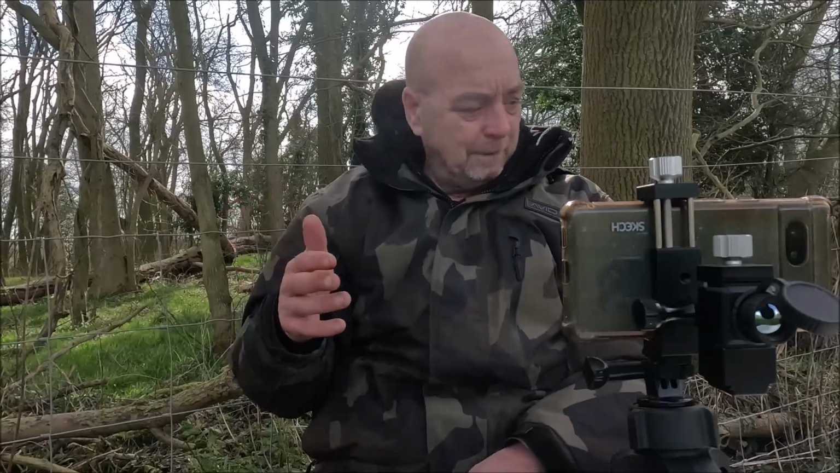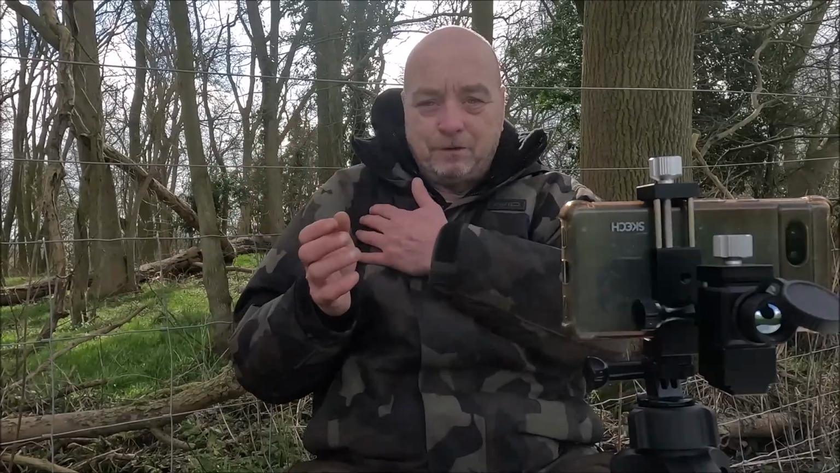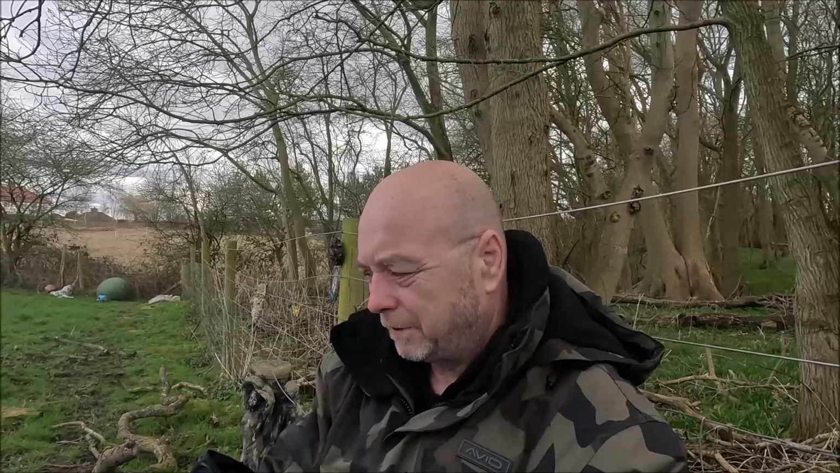I'll have my seat, I'll be sat down, with my trigger sticks and the gun in my shoulder. The trigger sticks hold the gun, it just sits there, so I can just sit watching the screen. As soon as something appears, I put the infrared on my scope and find the target that I've seen through the thermal. They're both very similar, both have the same display pixels, same refresh rate. They're very, very close together.